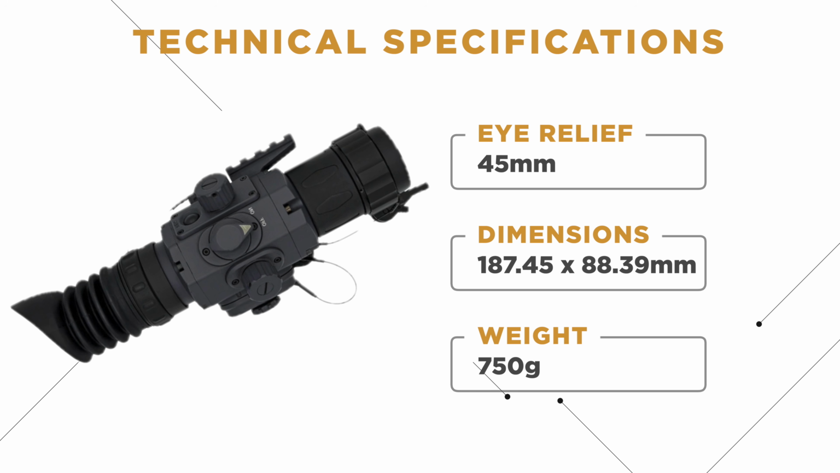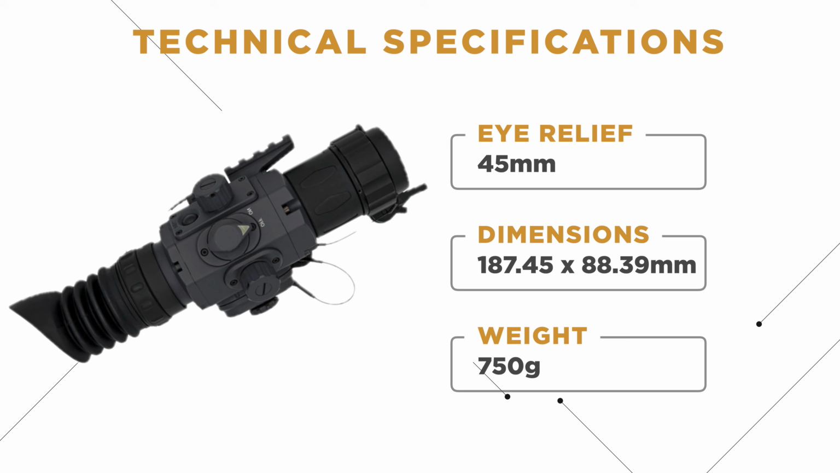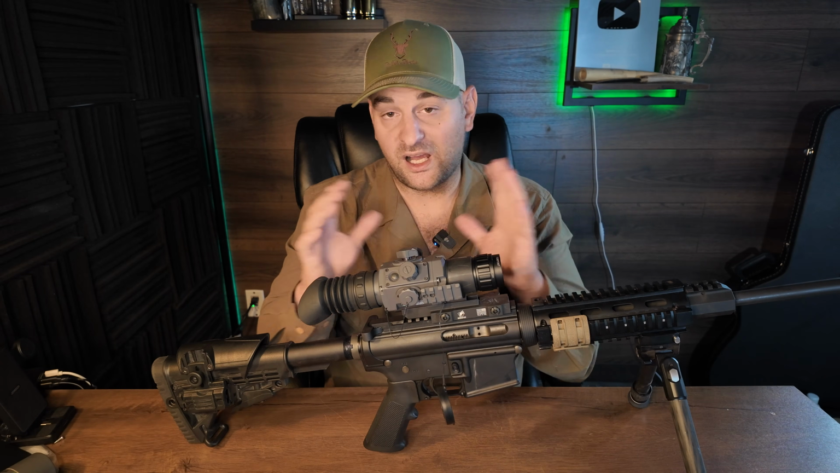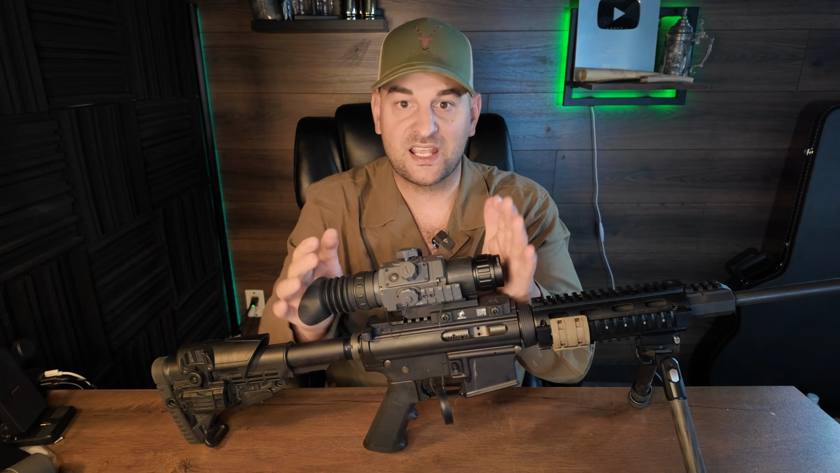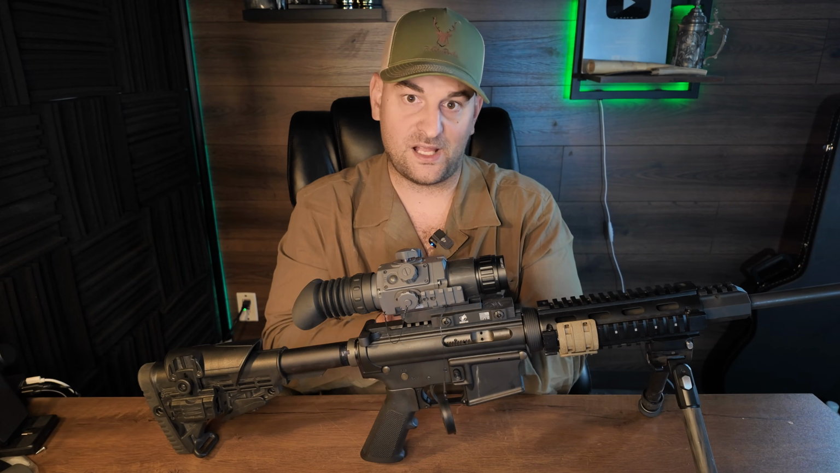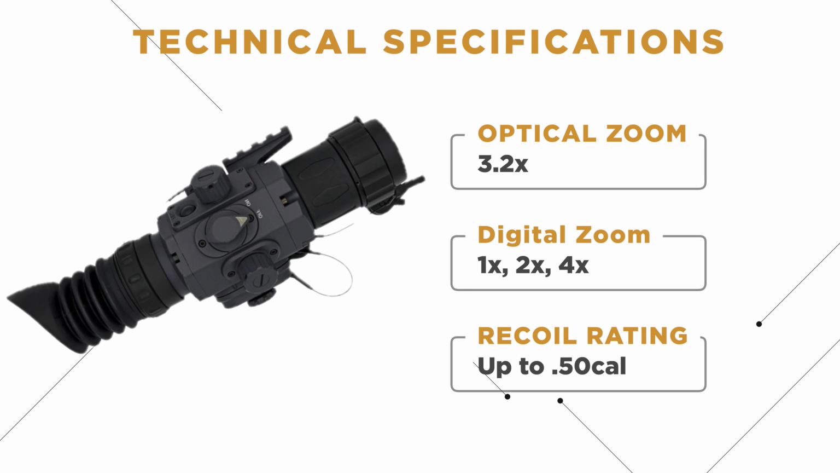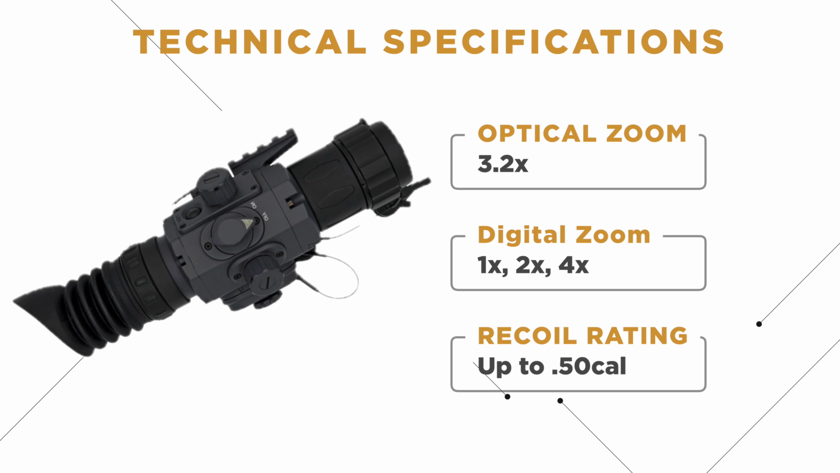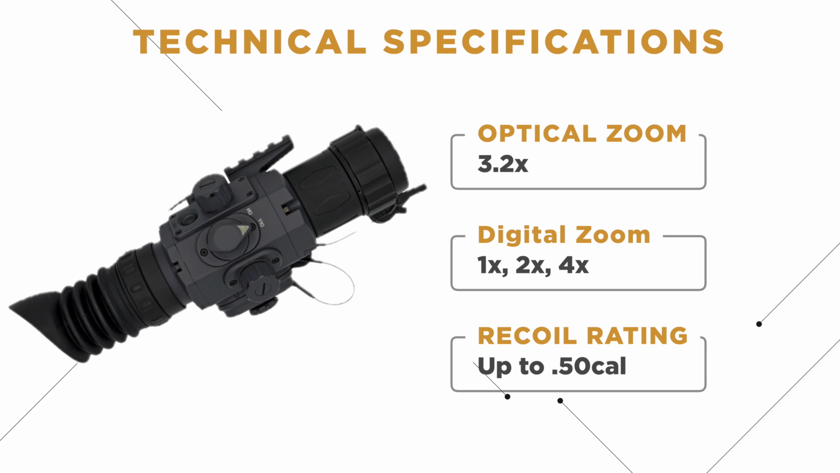The weight on this is actually pretty light for a thermal optic. It's only 750 grams, which makes it great for hunting, in my opinion, especially hog hunting, varmint hunting, and the like. So it's nice and compact and relatively lightweight for a thermal optic with its feature options. Optical magnification on this is set at 3.2, and it has digital zoom 1x, 2x, and 4x settings, so roughly up to 12 power in digital magnification. It's rated to withstand 50 cal recoil, so very shock resistant. It's obviously waterproof and fog proof as well.